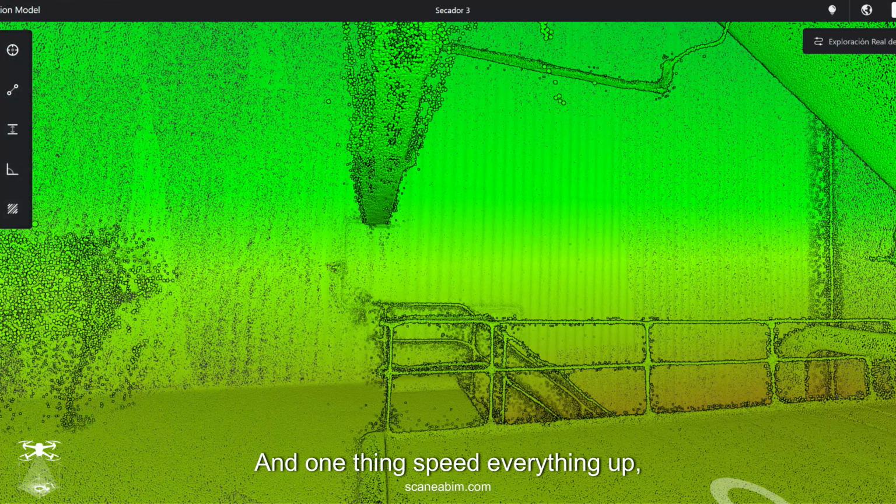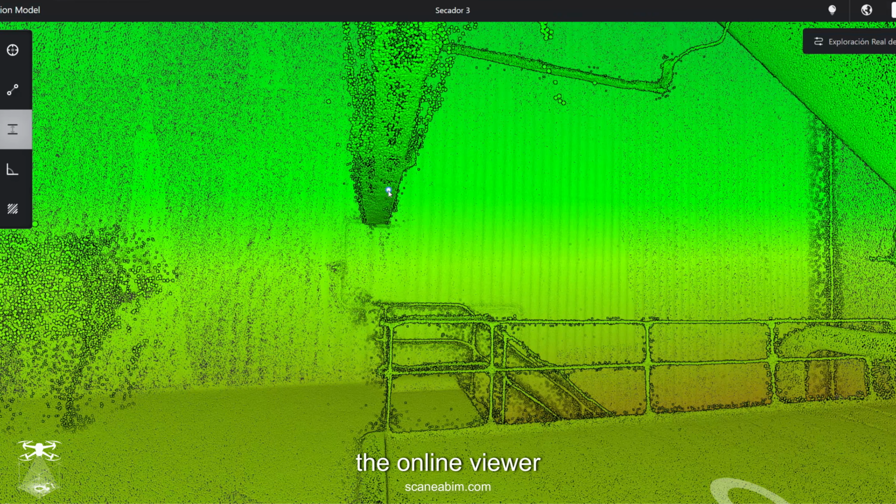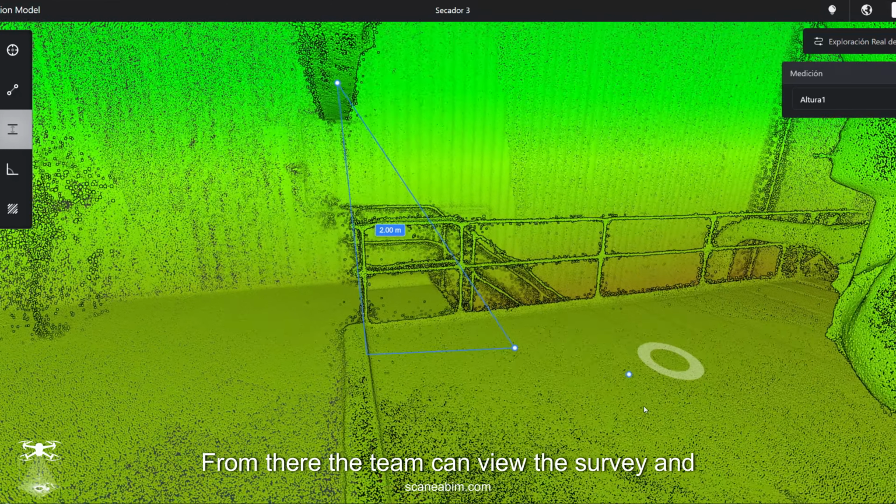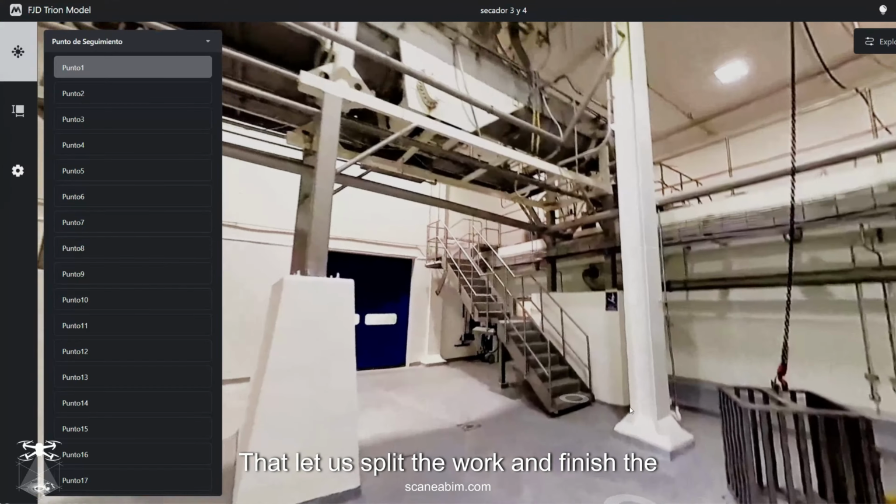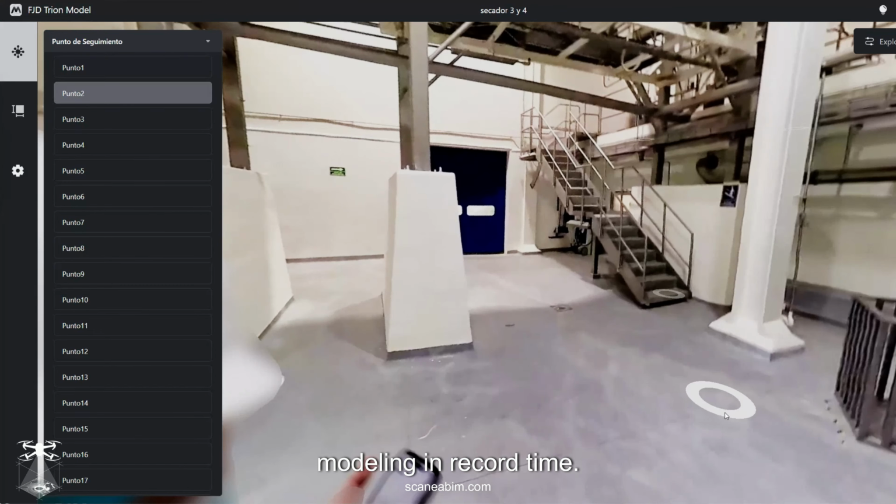And one thing speeds everything up: the online viewer from FJD Cloud. From there, the team can view the survey and take measurements without the desktop software installed. That let us split the work and finish the modeling in record time.